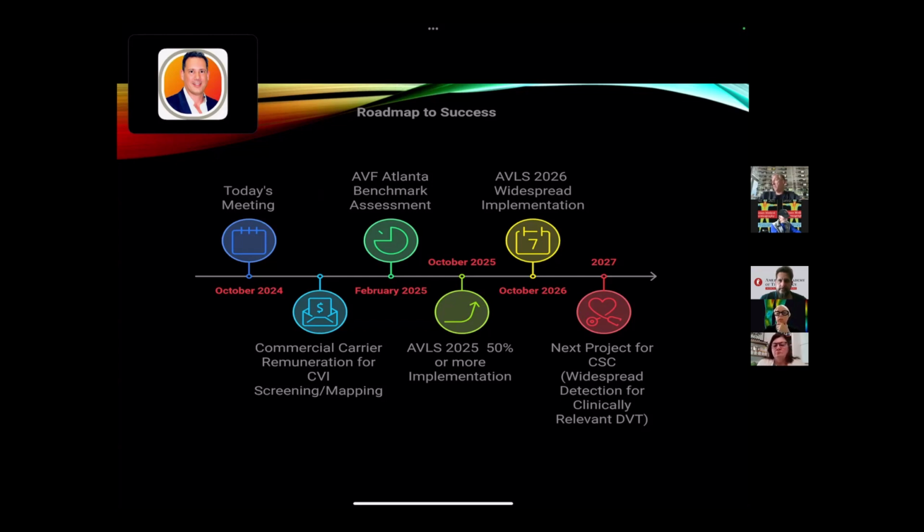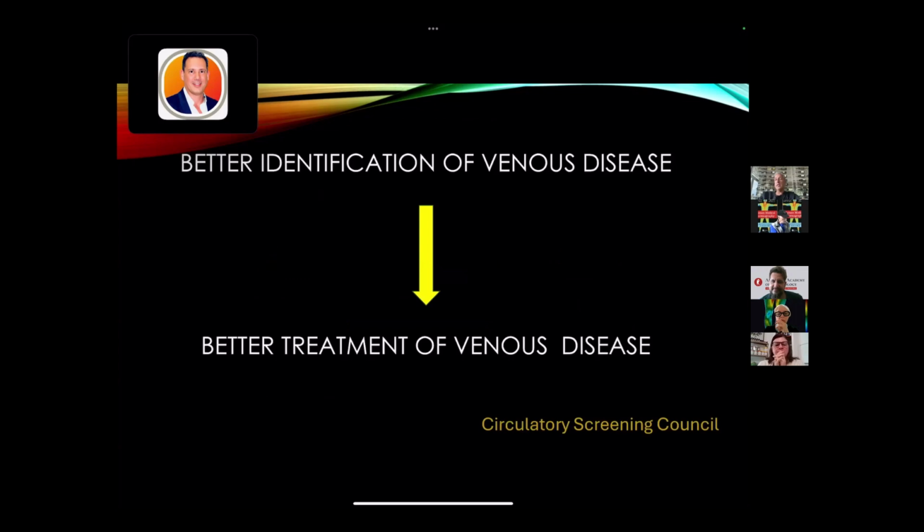In particular, we would like this to be an intersocietal thing. We've already hired some consultants, and the societies have all agreed to work together. So this doesn't happen frequently, and we're super excited about this opportunity to take thermography to its rightful success. So better identification of venous disease, better treatment of venous disease. And that was discussed at the Circulatory Screening Council, which was last week in Chicago at the joint meeting of the AVF and AVLS. So we're on our way.